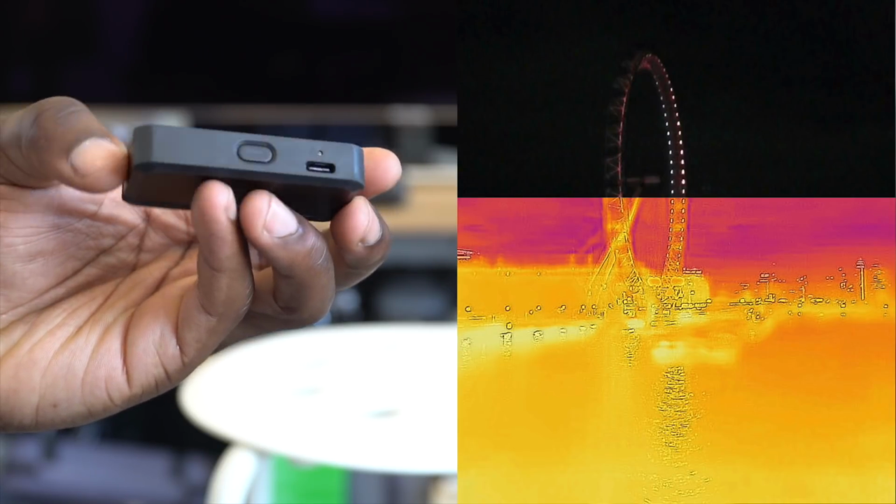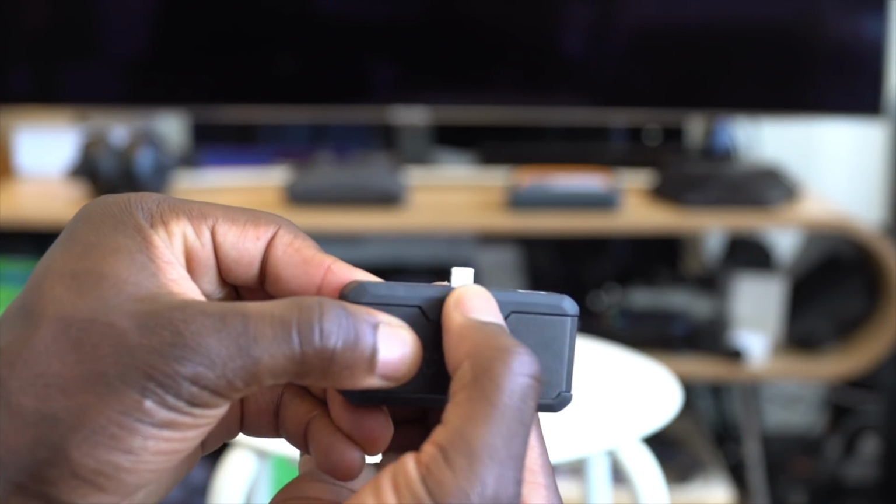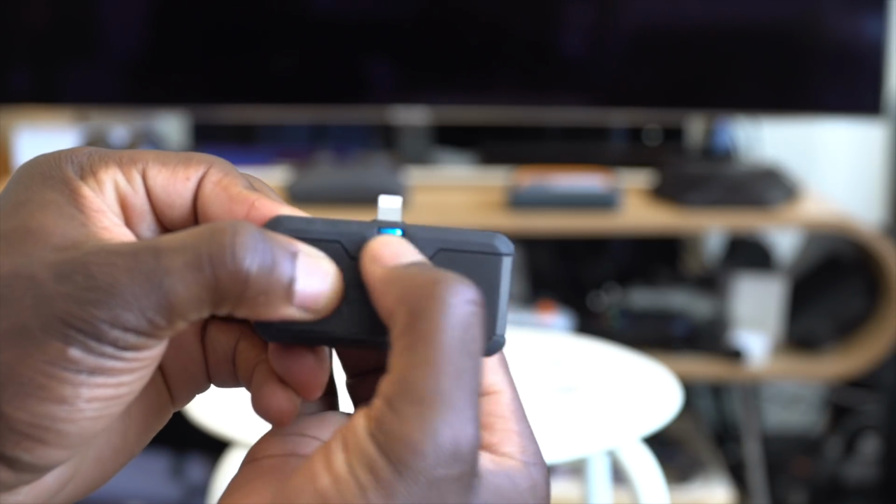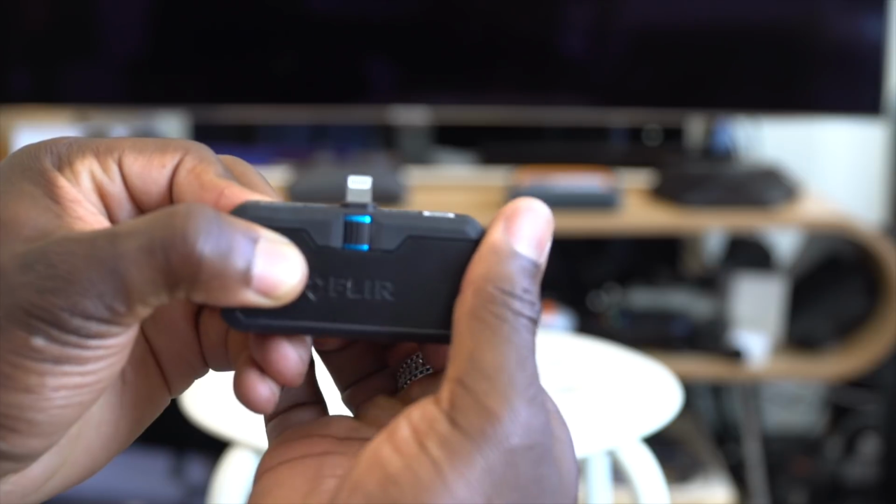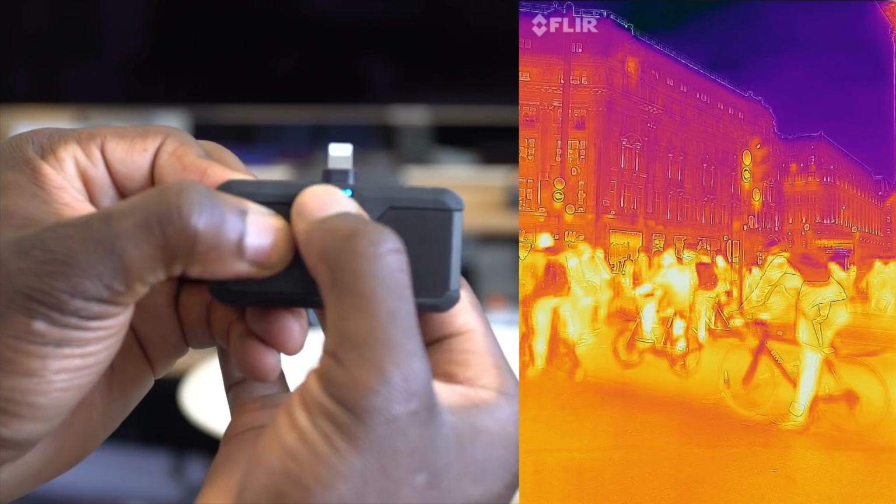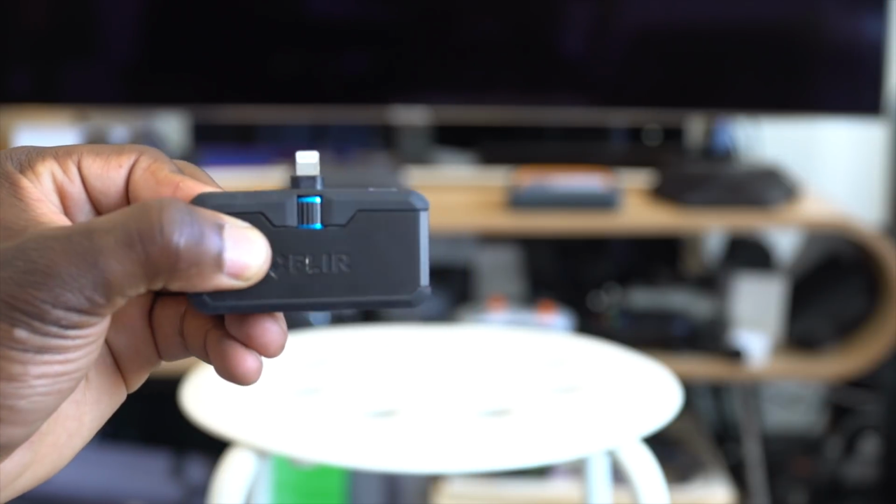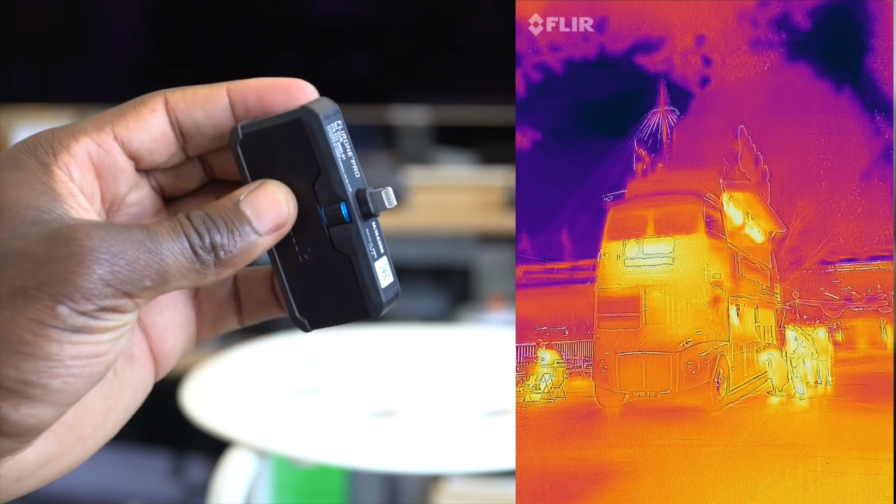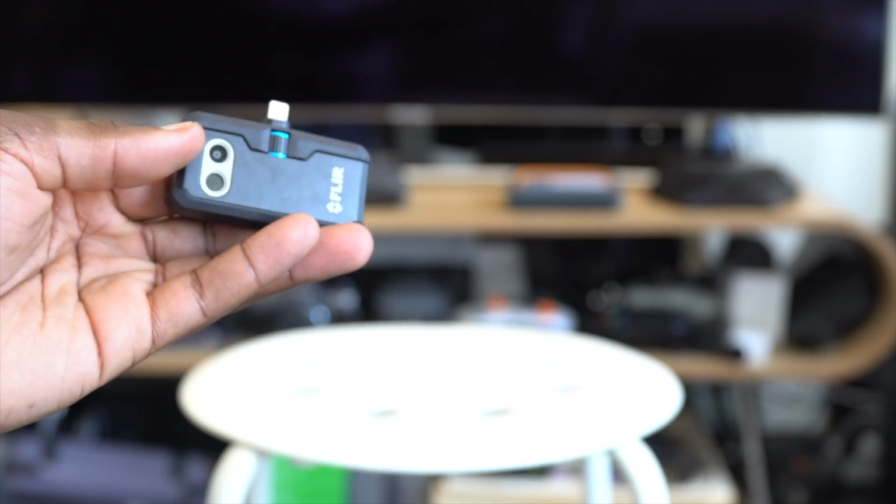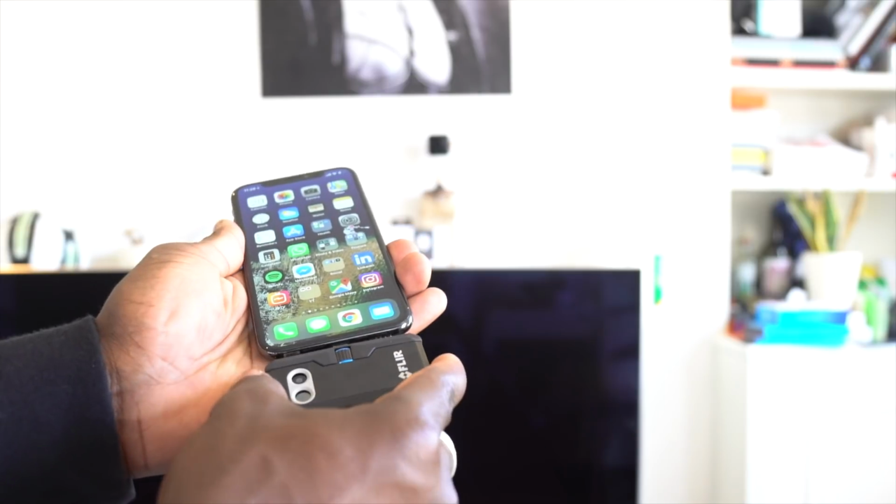I've messed around with it just to see how creative I can get with this. But there are also real life situations where you can use it for actually functional, purposeful things. For me, I've just taken it over the last 5 weeks to the streets of London to see what it looks like under thermal imaging. But like I said, its use cases include things like home inspection. You can use it for checking the quality of your installation at home. Whether you're a builder, for example, it's nice and portable to carry around on jobs with you. You can use it to check any plumbing issues at home as well. Or if you're that DIY type, this can be a really useful tool for you.